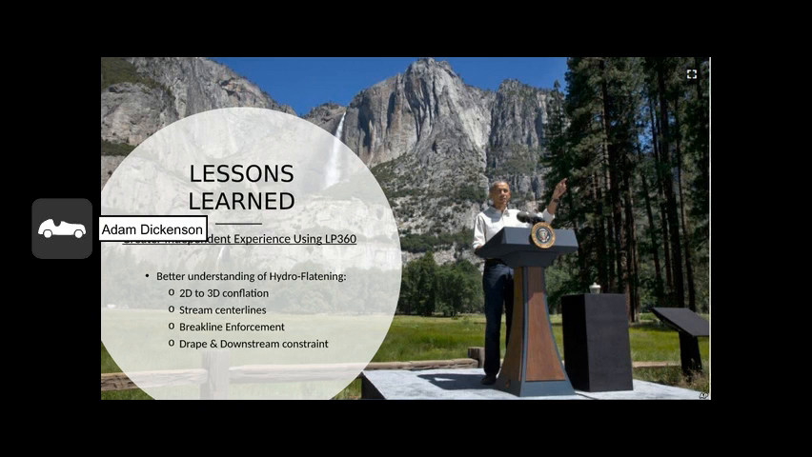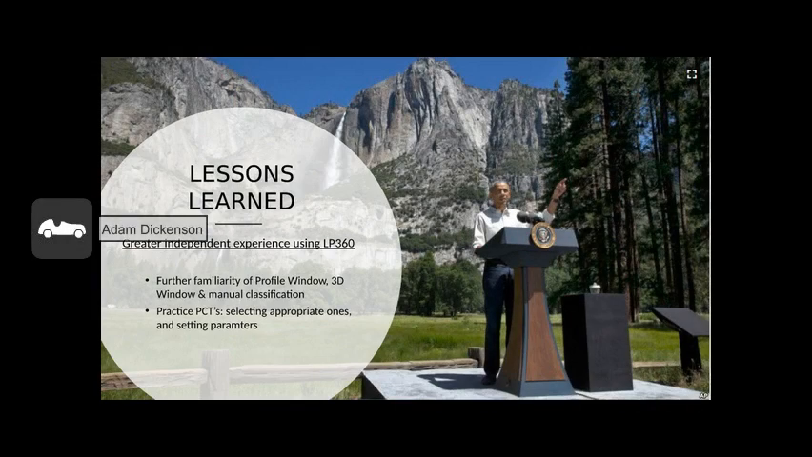So I definitely got a lot of independent practice and experience in LP360, especially with hydroflattening and how to do that on my own and setting up break lines and stream center lines, etc. Also using the profile window and 3D window for manual classification on my own.